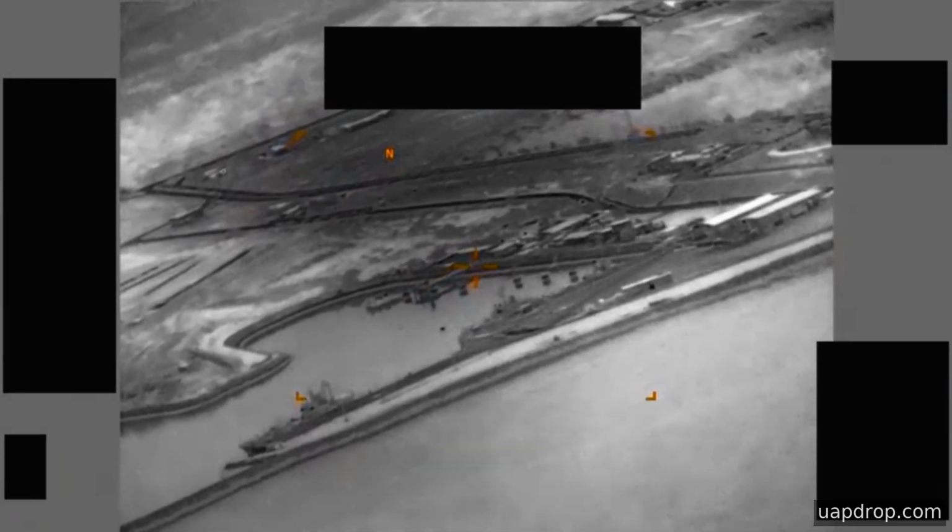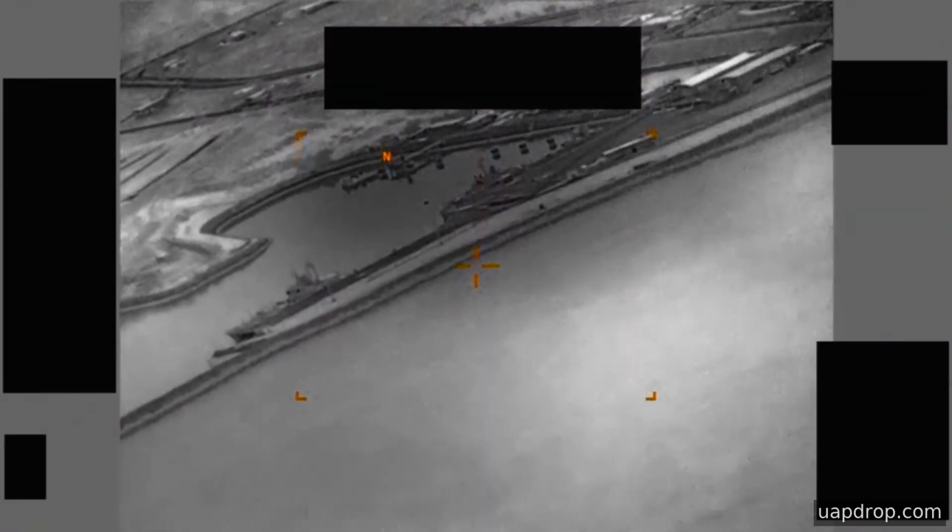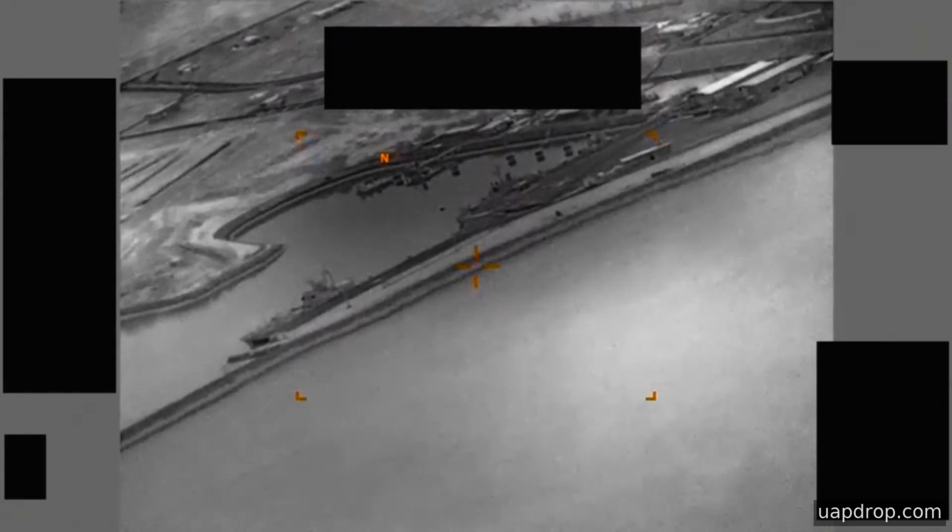The uploader gave this clip a title suggesting a call sign and a September 2019 sighting, and ARRO assesses the video is likely derived from an infrared sensor aboard a United States military platform operating in the CENTCOM area of responsibility in 2019. A user uploaded the file to a classified network in November 2019, and the Department of War provided it under the Pursue Release program on May 22, 2026.